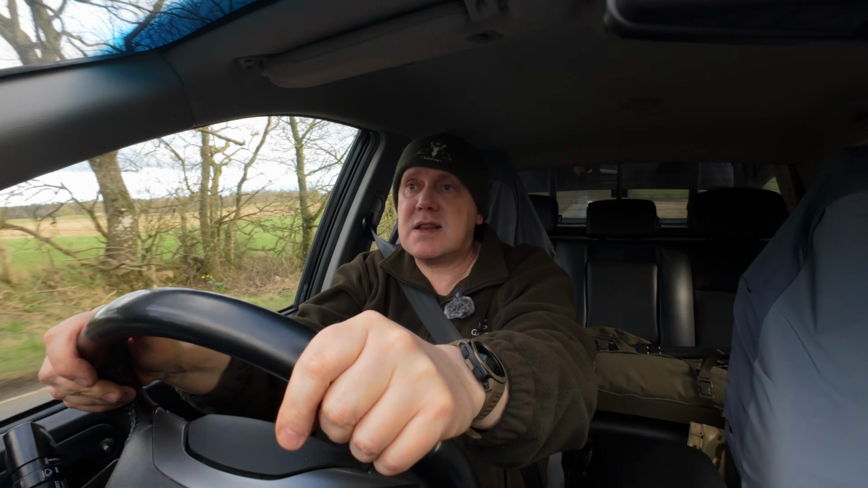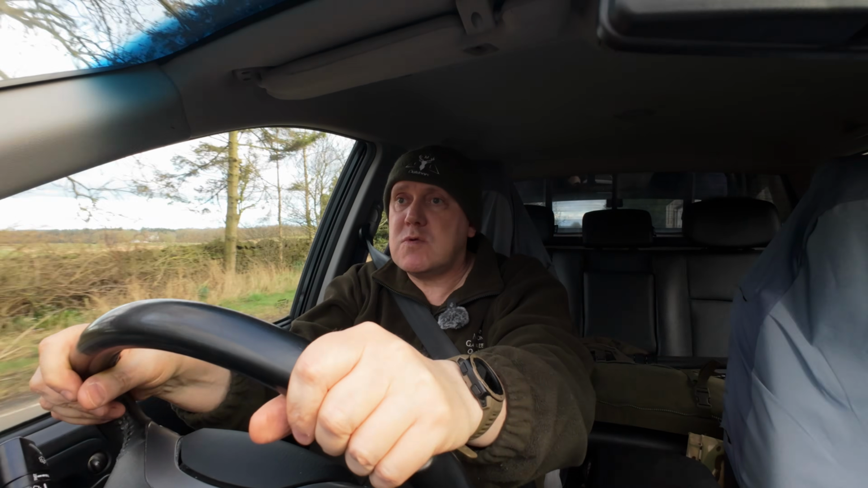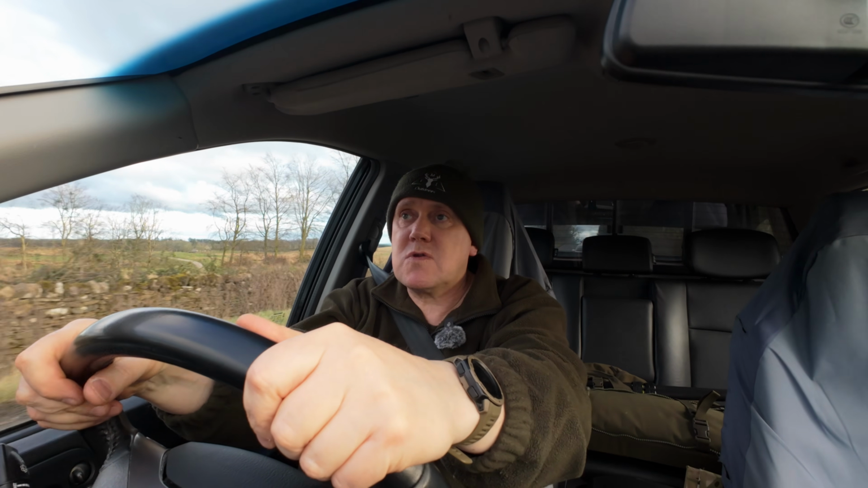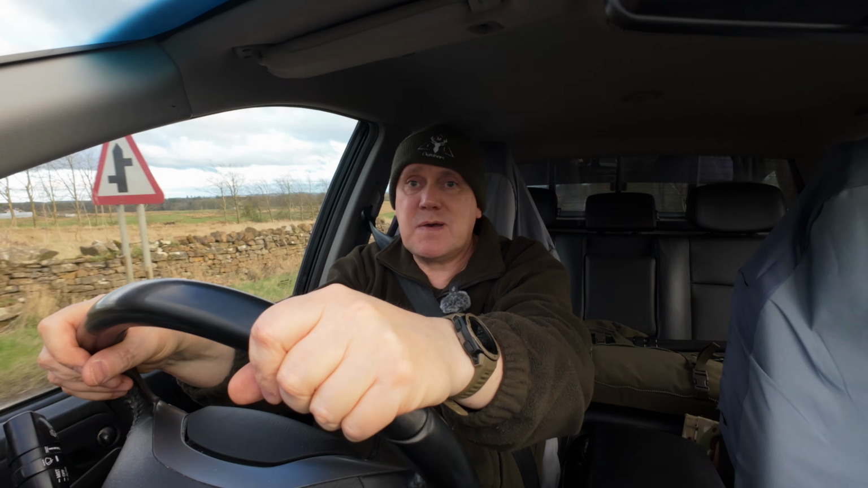I'll be using the Sako A7 Stainless in 243, cracking rifle. I'll also be using the DPT moderator and 95 grain SSTs. That's Hornady. So yeah, hopefully it should be a good night. We are forecast for rain, no surprise there, but we'll see how we get on anyhow. I'll come back to you when I'm setting up.